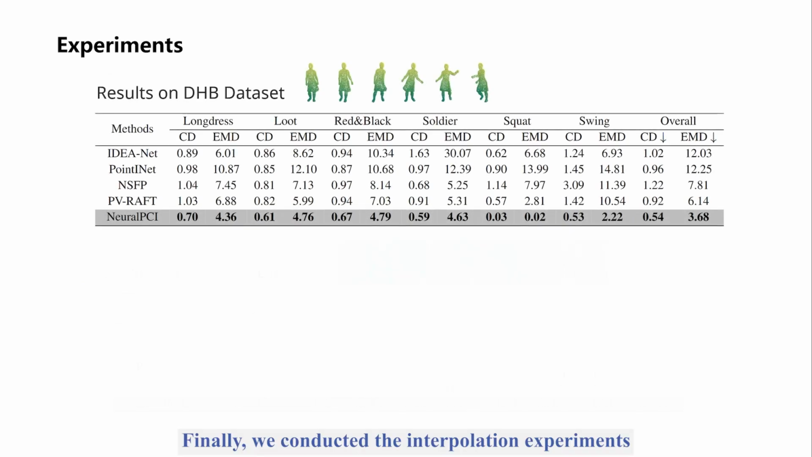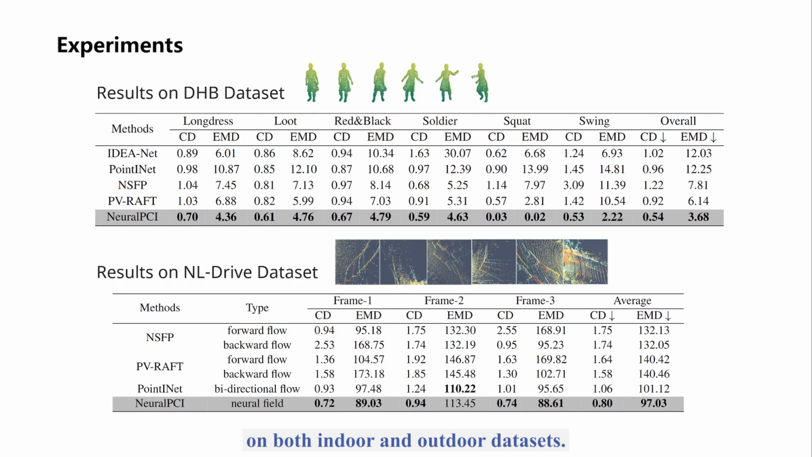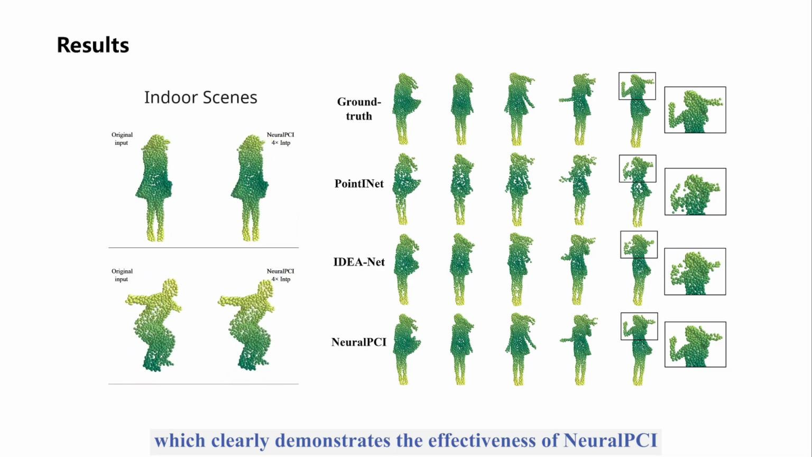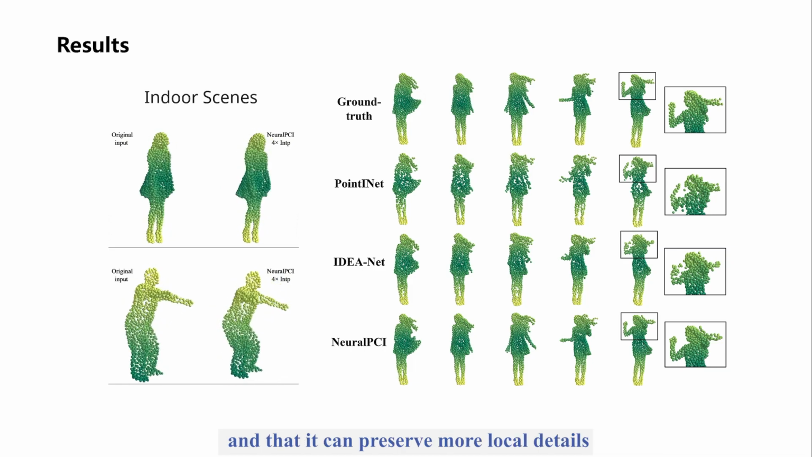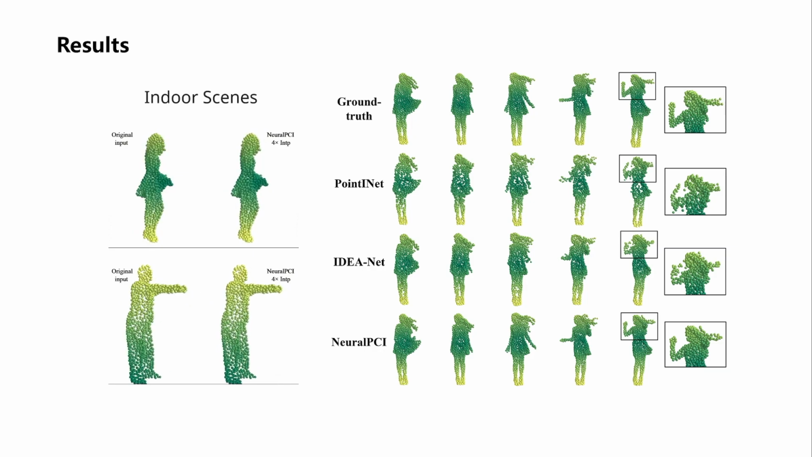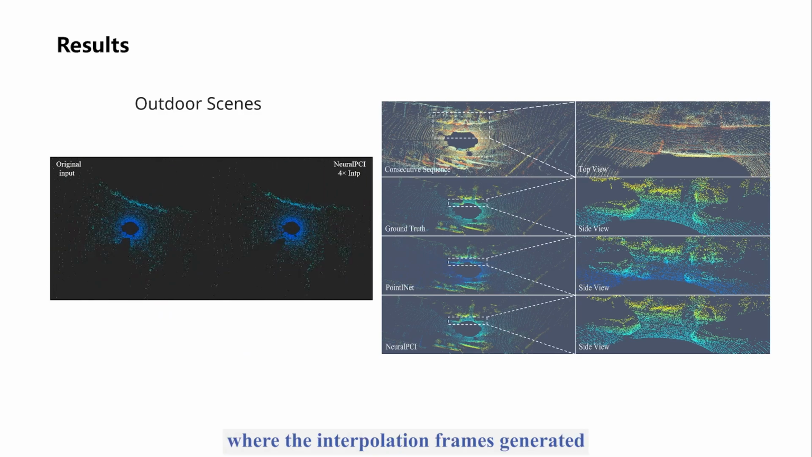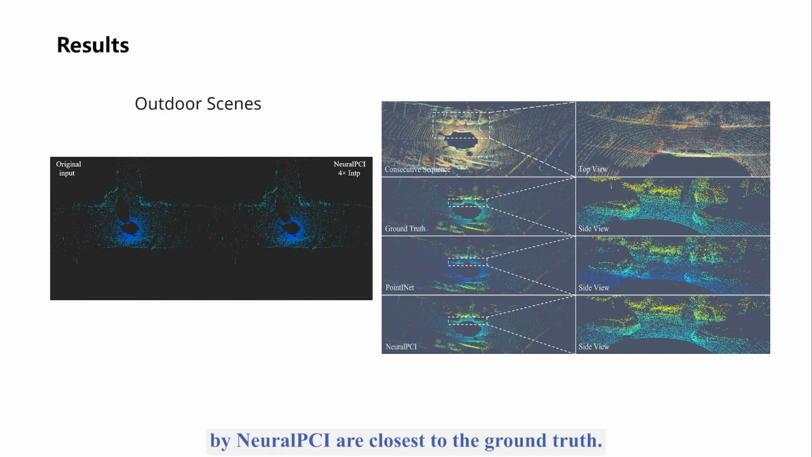Finally, we conducted the interpolation experiments on both indoor and outdoor datasets. As shown in the tables, NeuralPCI outperforms previous SOTA methods, indicating excellent performance in a variety of situations. Here are the comparison results, which clearly demonstrate the effectiveness of NeuralPCI and that it can preserve more local details than other methods. The same holds true for outdoor scenes, where the interpolation frames generated by NeuralPCI are closest to the ground truth.